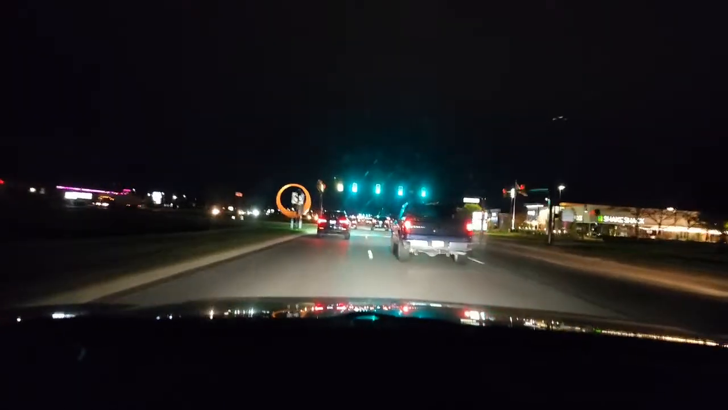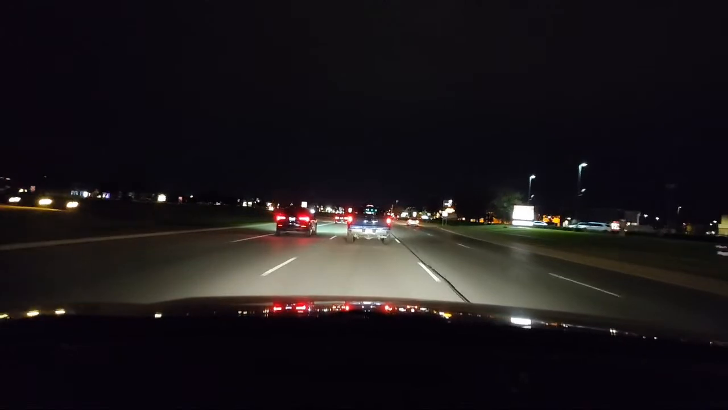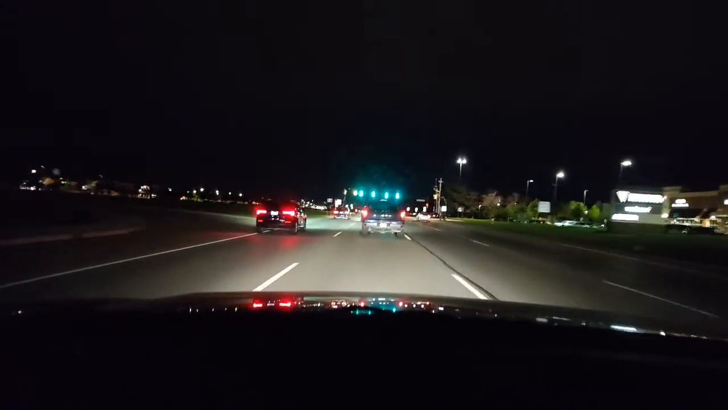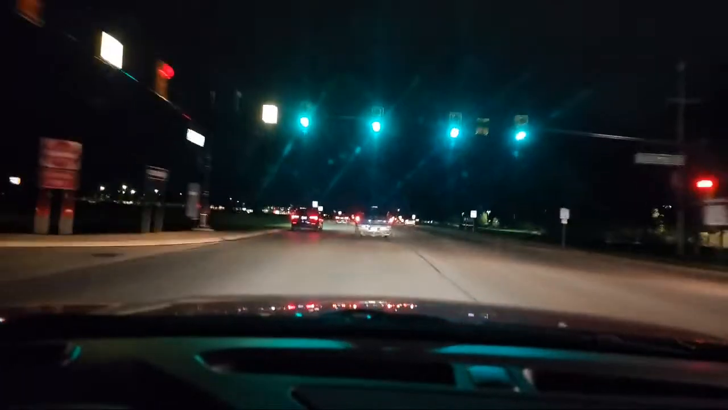Get over mid lane. The two middle lanes are the safest. They're the smoothest. You're always going to have traffic. So this car's tailgating. This truck is tailgating. So you'll be driving at a normal speed. All of a sudden, someone will hit the brakes.